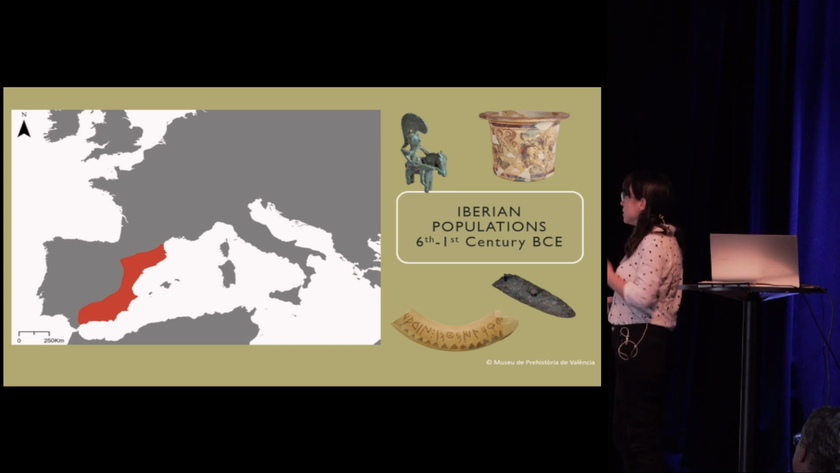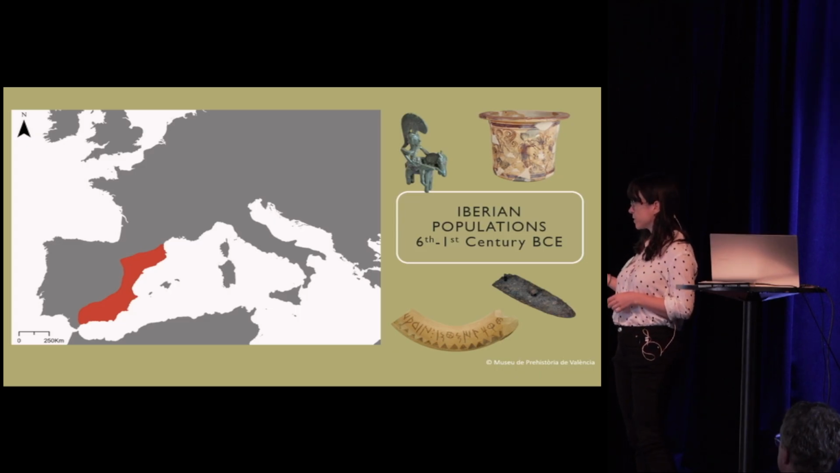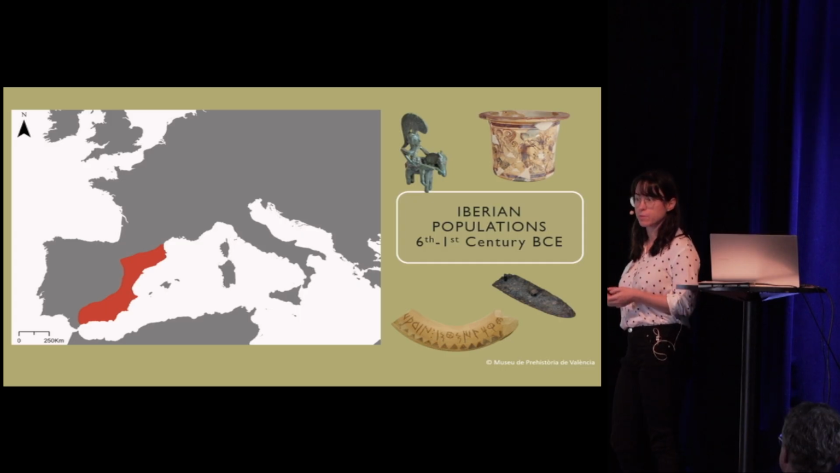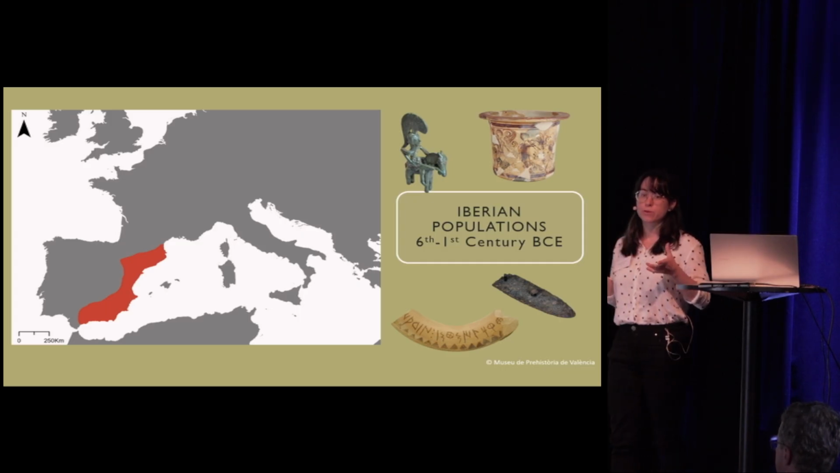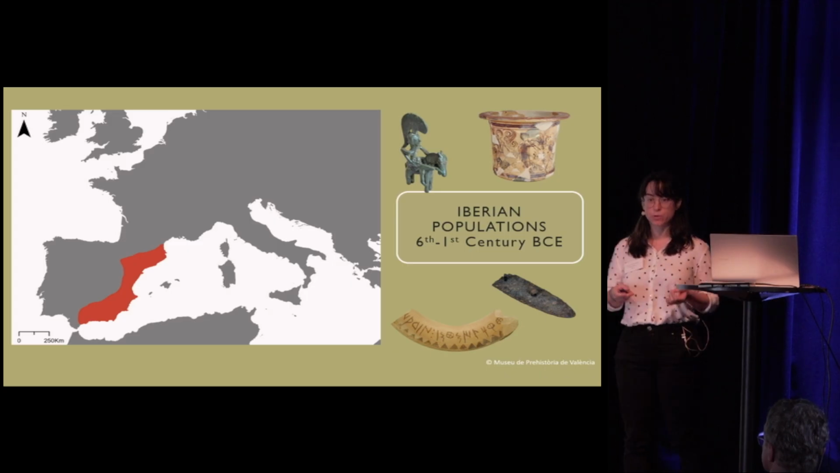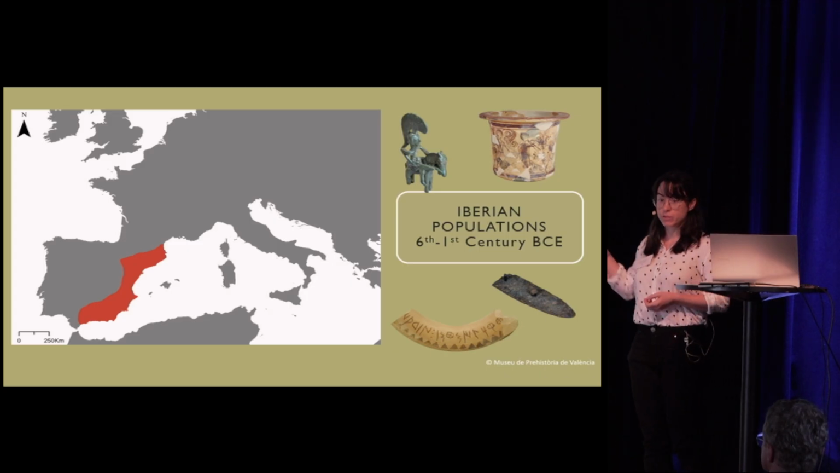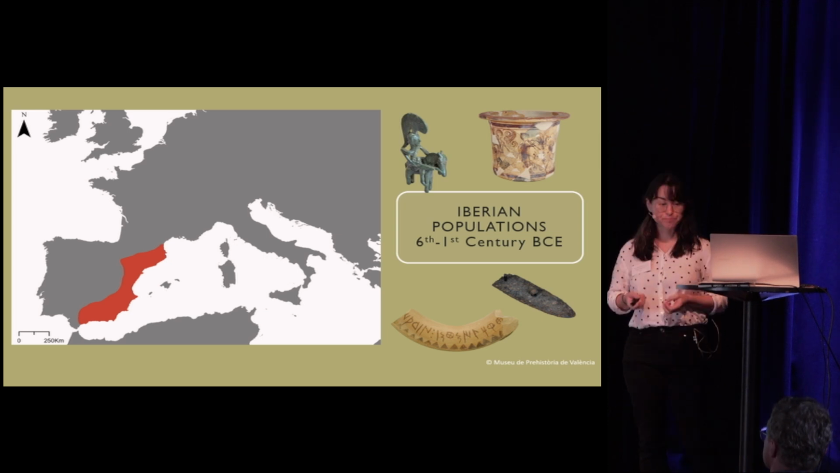So we call Iberians the people that lived in this area in red, between the 7th to the 1st century before Christ. And even if we call them that, they were not a unified political entity. They were different groups that can vary a lot culturally, politically, among the territory and among the whole lifespan of the culture that we call Iberian.